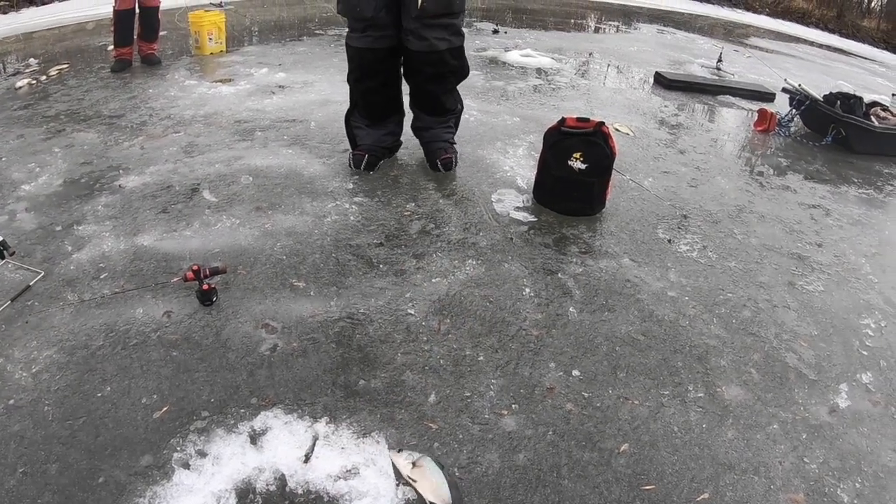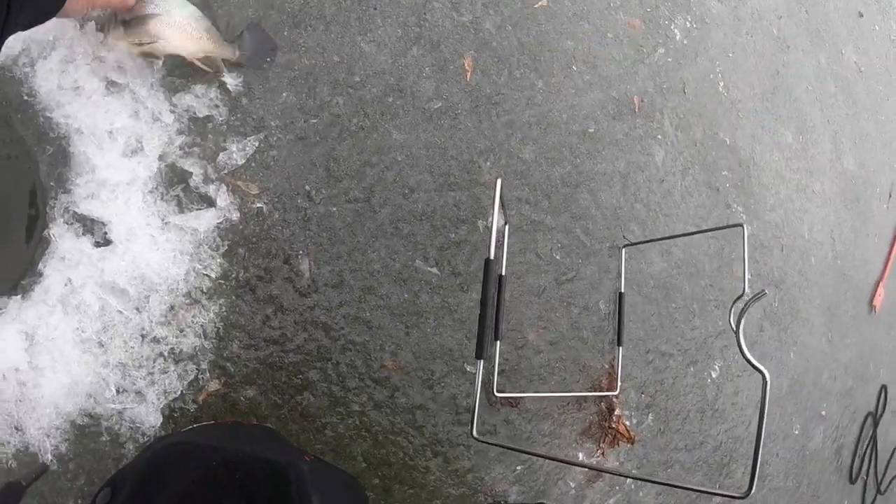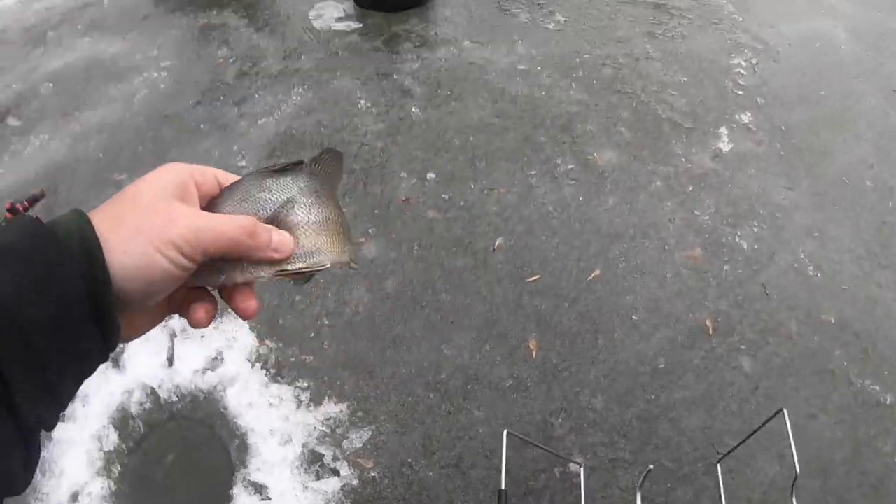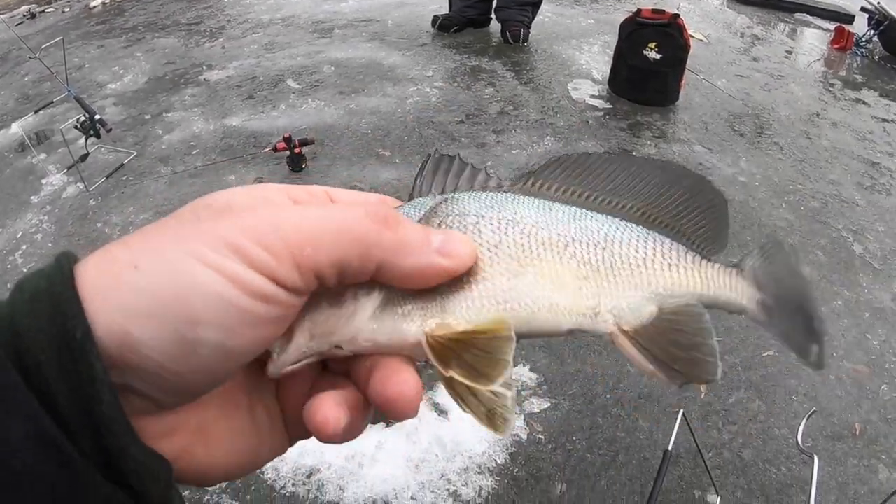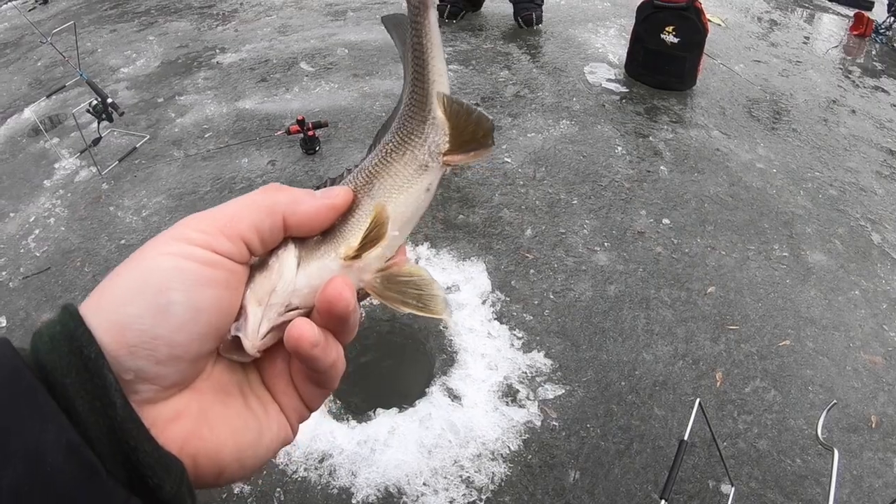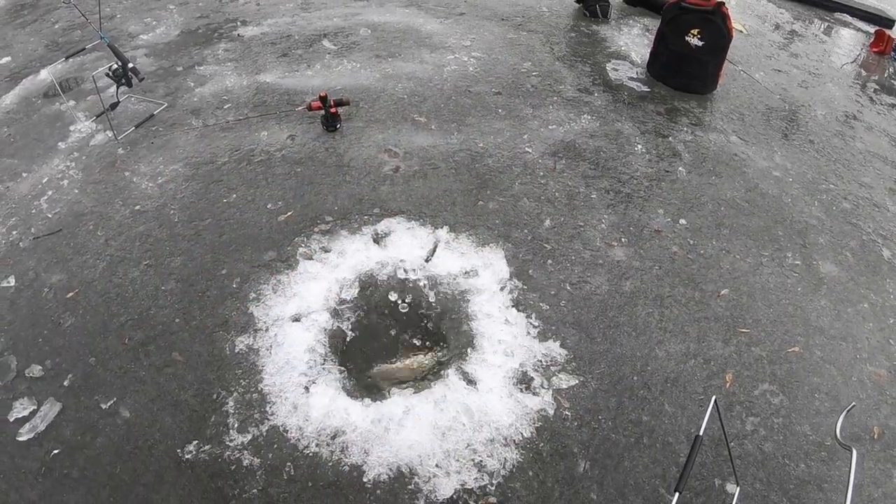That is not a smallmouth. You literally hooked... Dude, it just like it was bait. That is crazy. What are the odds that you would hook a drum in the back like that? Like if you would hook a shiner. What the heck, guys? That's funny.